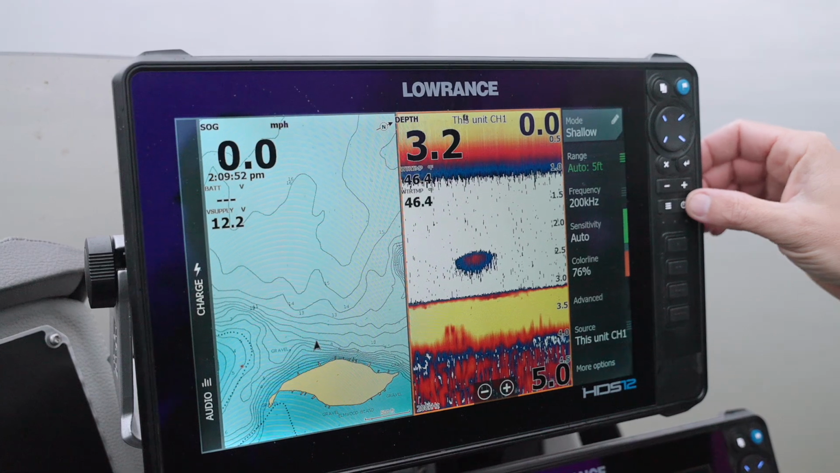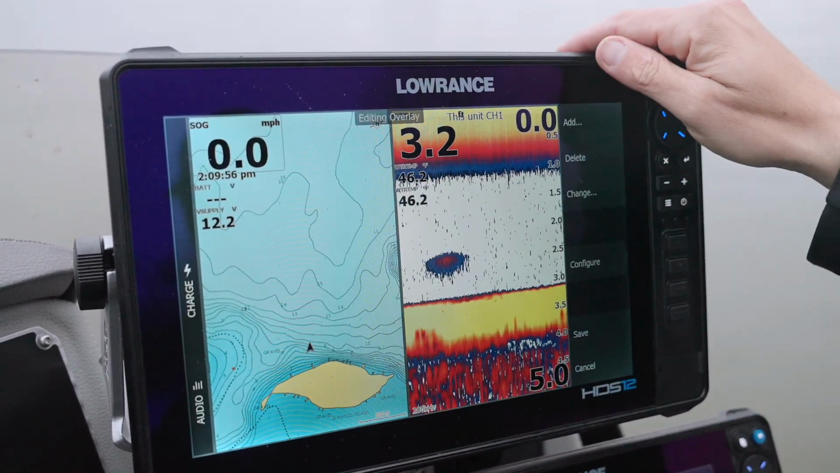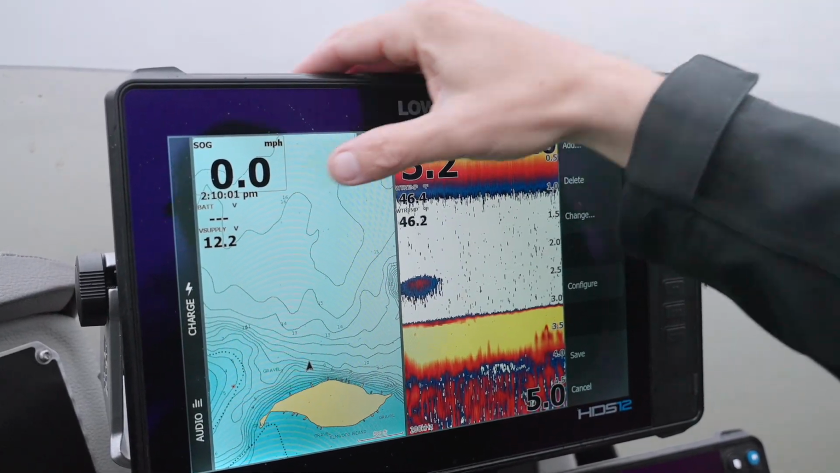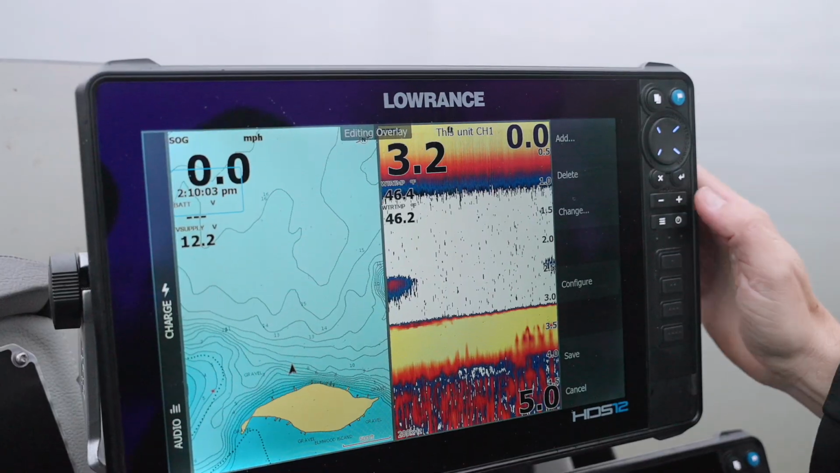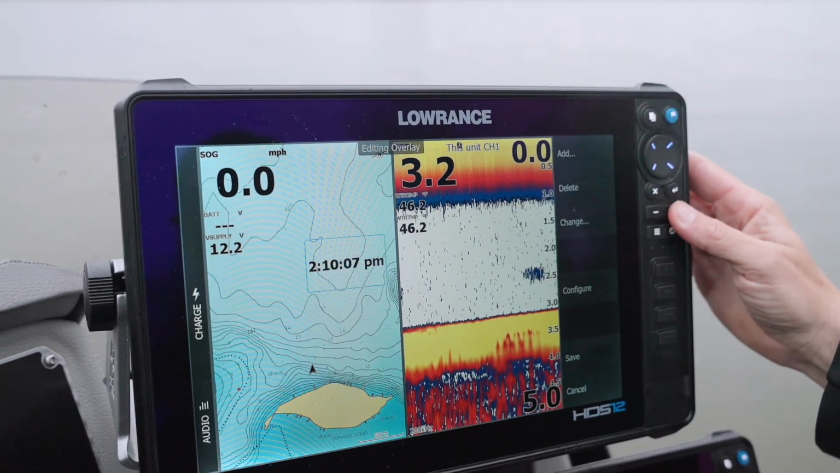The next thing I like to do is basically customize my screen with miles per hour, my depth, the temperatures, and all I can do is simply hit the power button once, edit overlay, and now I can adjust and move around things. Let's use the zoom in and zoom out. This is how I can make things bigger or smaller.